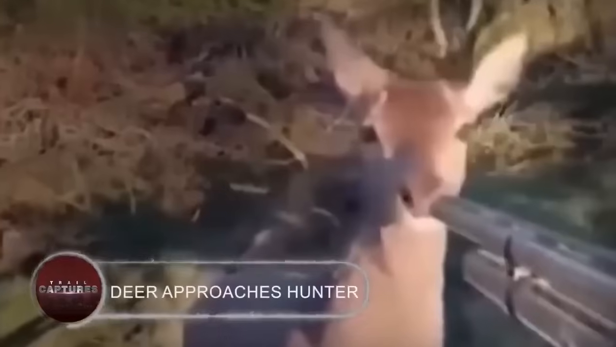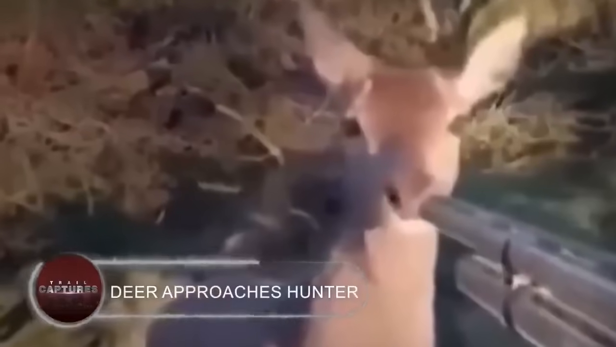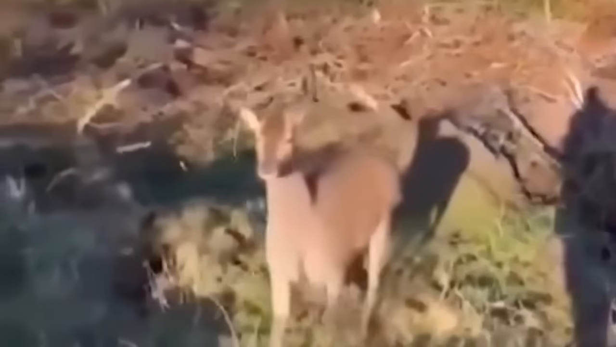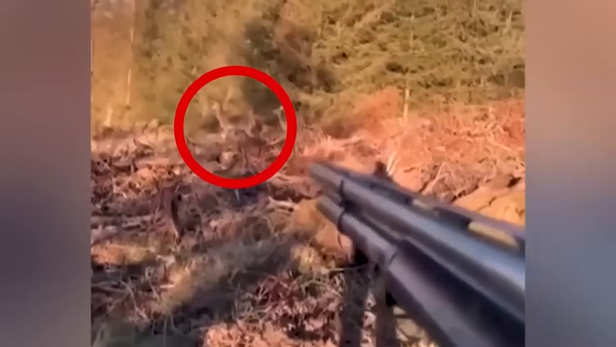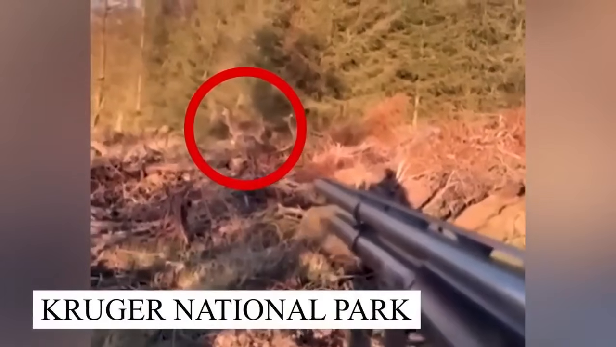Deer approaches hunter. Now, either this buck must have witnessed something for which he was unprepared, or a large beast is approaching to attack him. This hunter was aiming for the wild deer in the Kruger National Park.